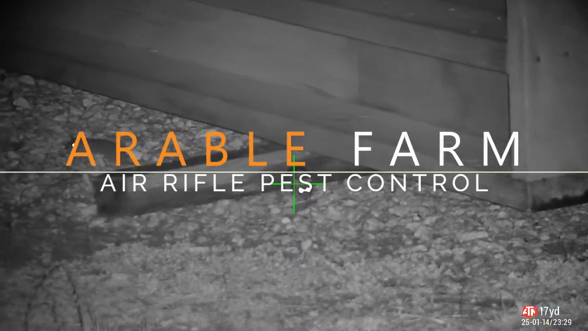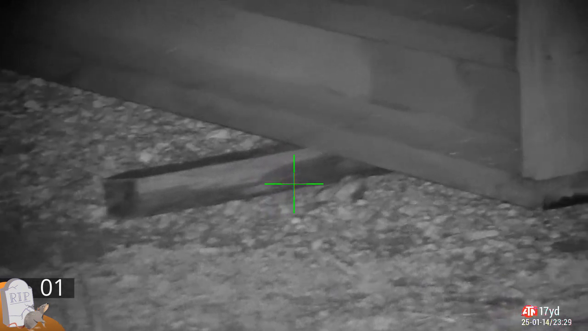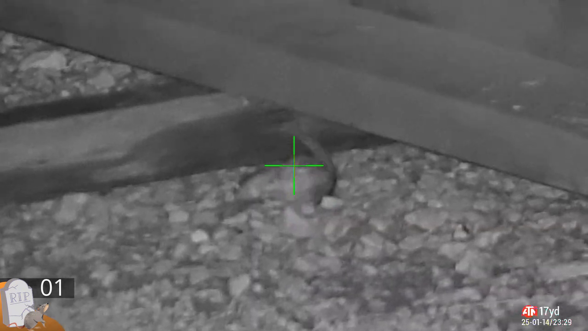I've got a whole load of scaly tails to clear up, starting with number 1. I've got 26 in all. Watch the count on the bottom left. Count with me.